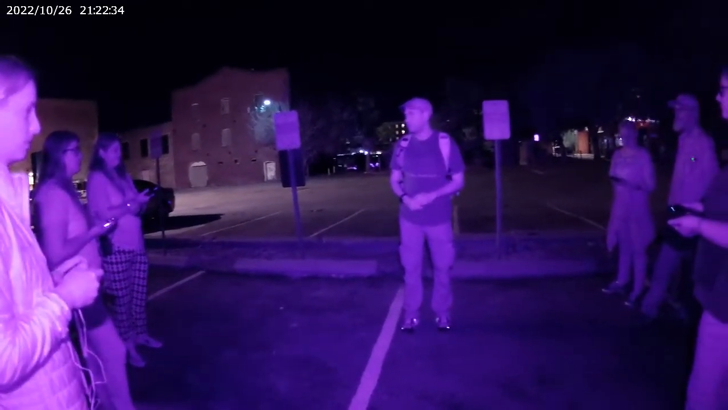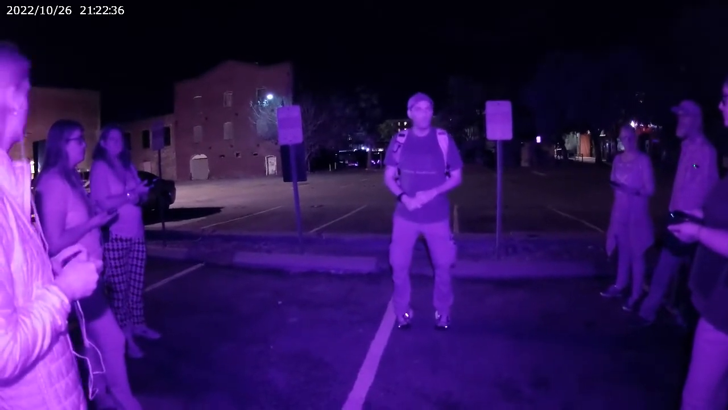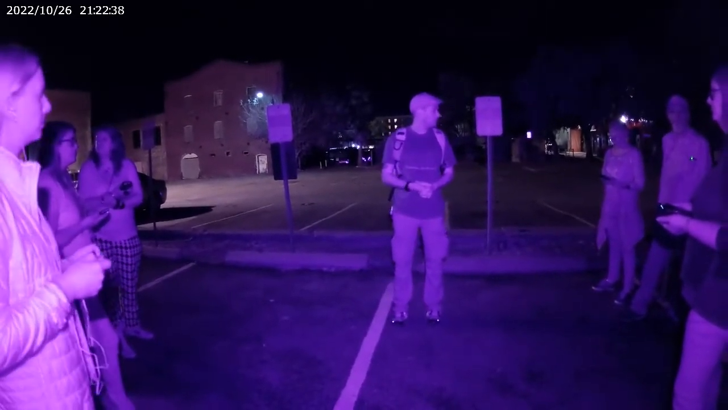Now we are going to spread out in this space. I only see about 5 cars in here, which is really cool. So we're not going to go in between vehicles. We're not going to go near vehicles. We still have plenty of space.